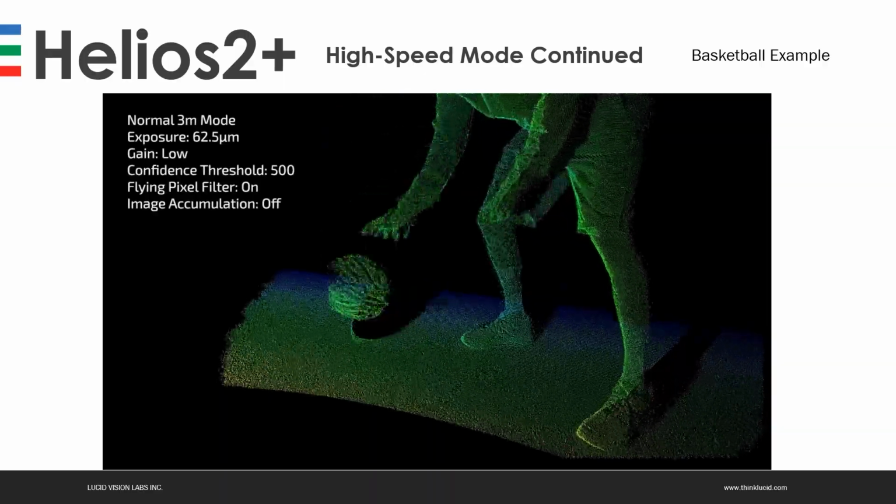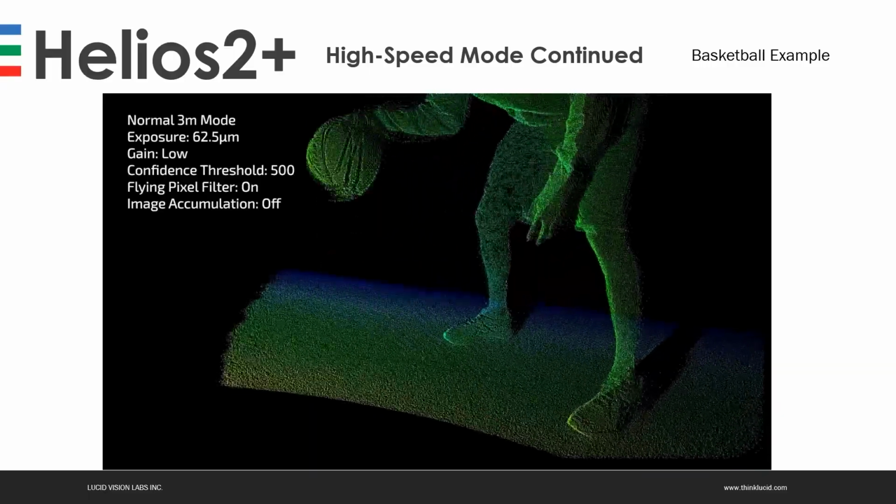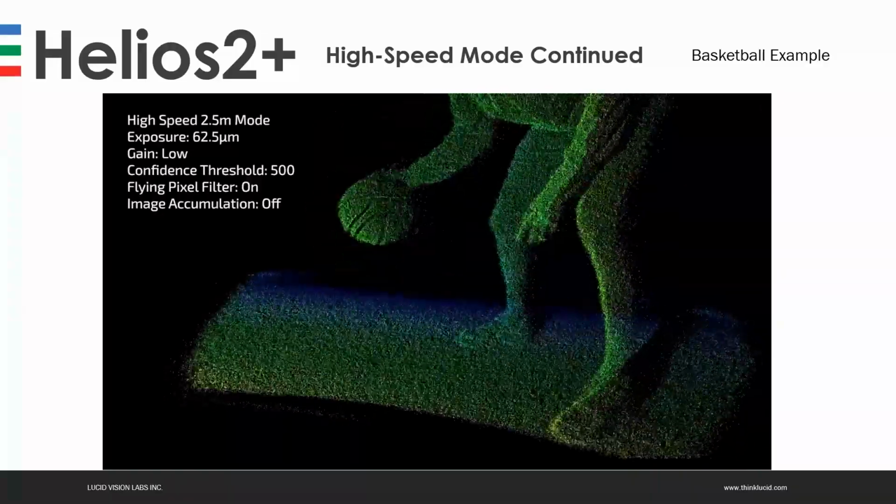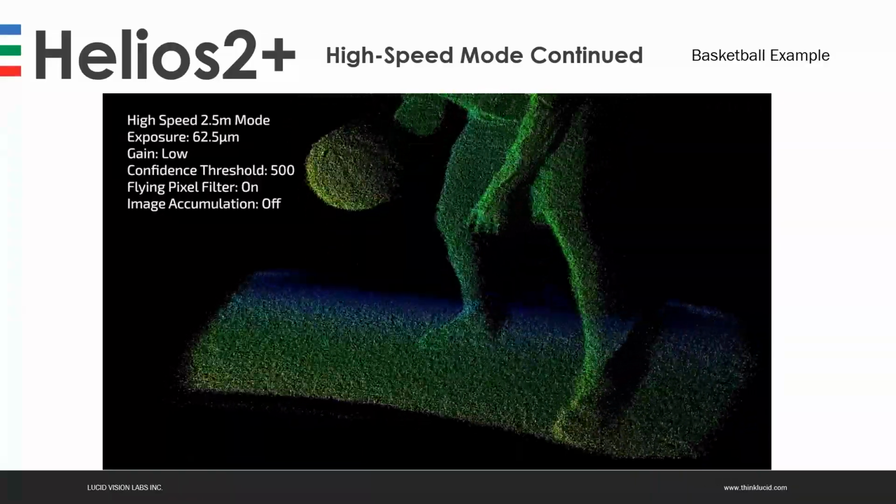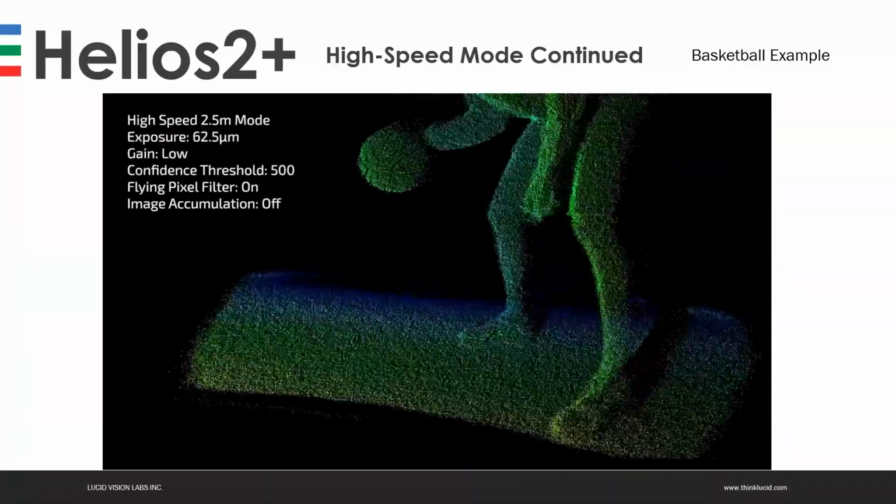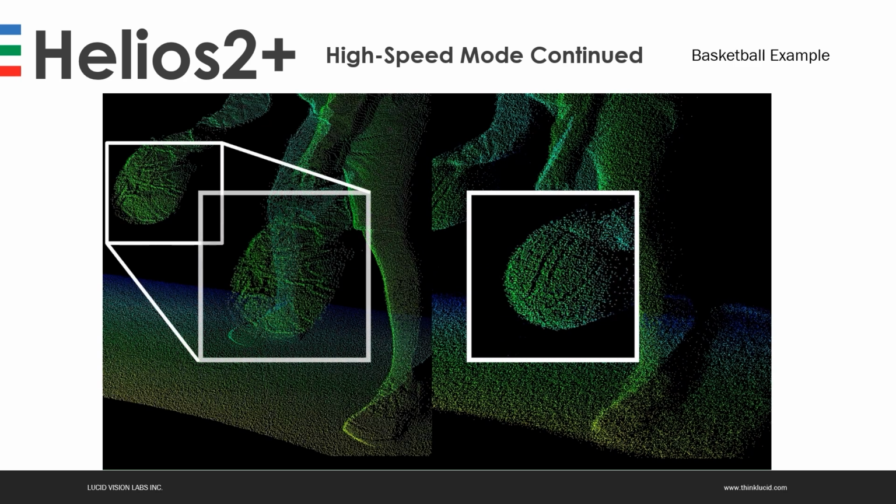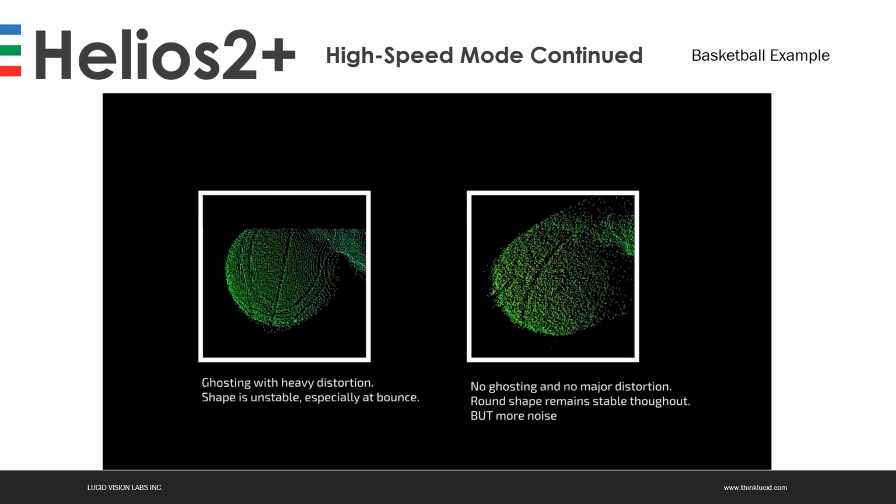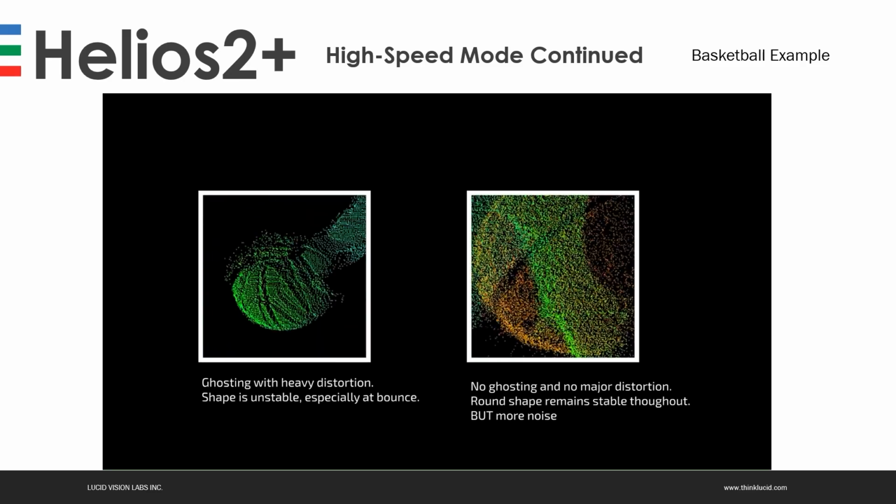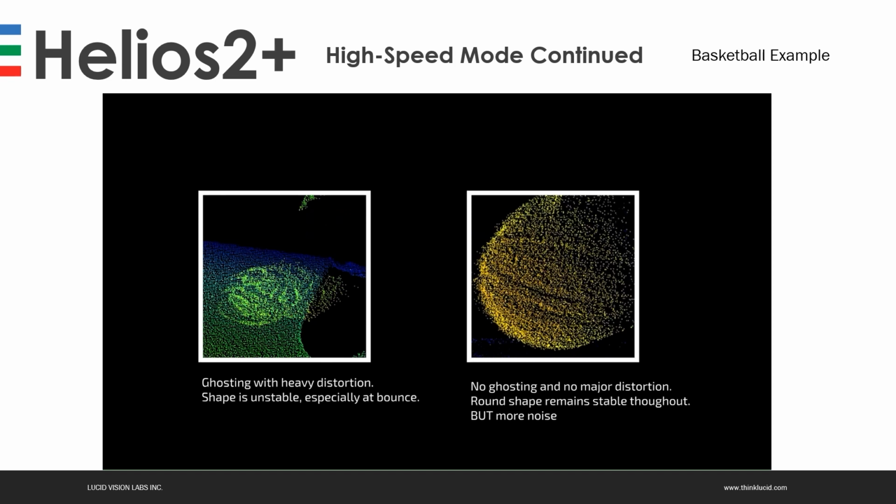Some more examples with the high-speed mode. Here you can see the basketball, especially when it's bouncing, there's ghosting and deformation. Looking at the high-speed mode, the ball retains its shape and is not deformed or ghosted. Once we zoom out, it's even more visible. Left-hand side is the standard mode at 30 frames per second. Right-hand side is the high-speed mode at 110 frames per second, where we can clearly see the ball is scanned with no deformation or ghosting.